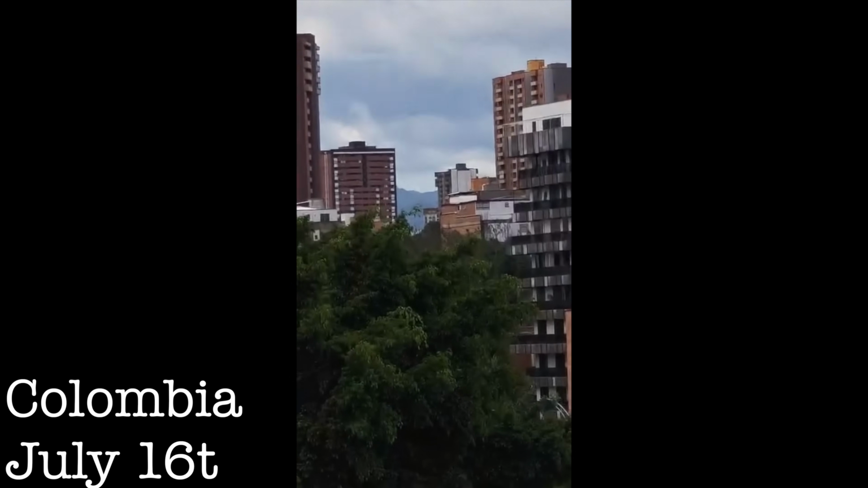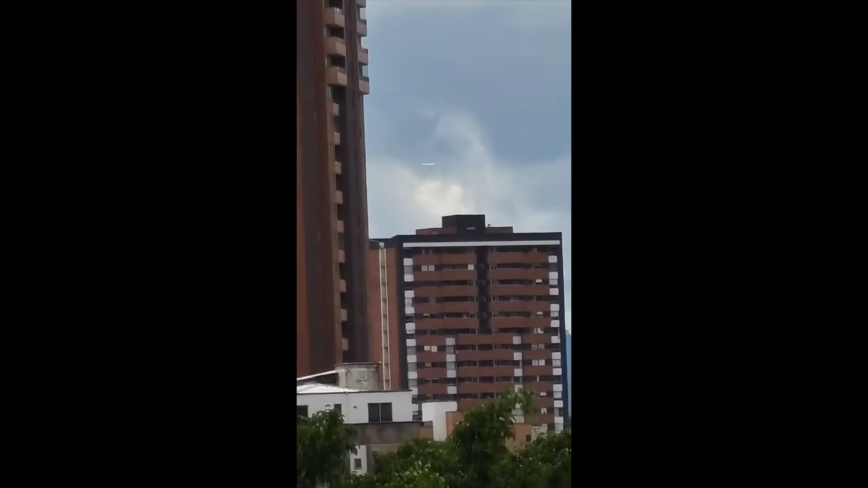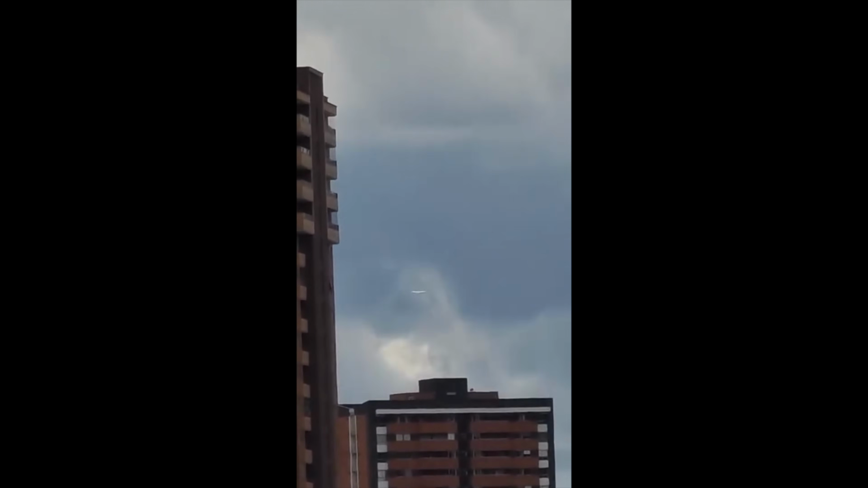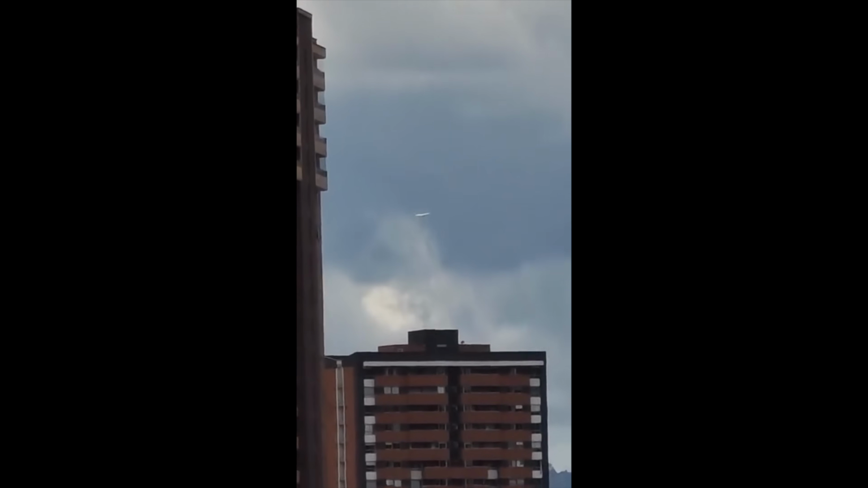Then we head over to Medellin, Colombia, July 16th, 2026, where witnesses through their window captured a strange glint. When they started recording, they realized they had captured this, what seems to be a flying saucer or elongated craft, actually ascending upward through the sky. What's fascinating about this is they caught it early on. The witness says he thinks it may have just appeared out of nowhere from the cloud.